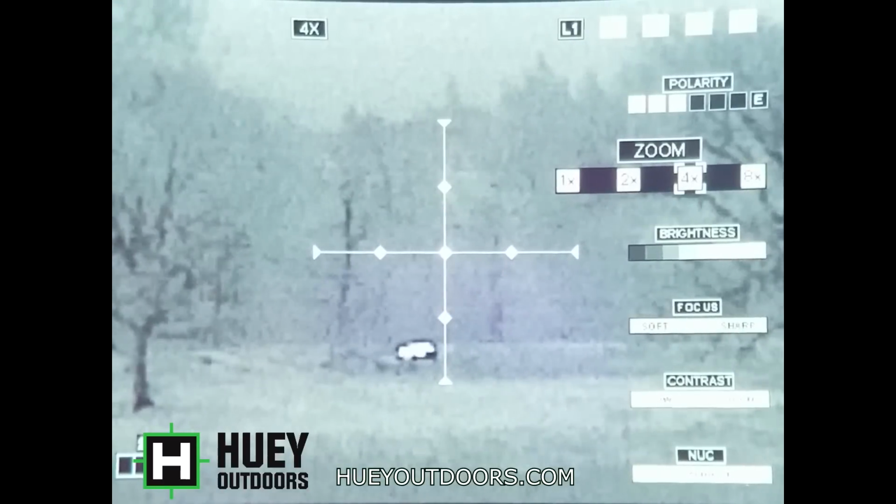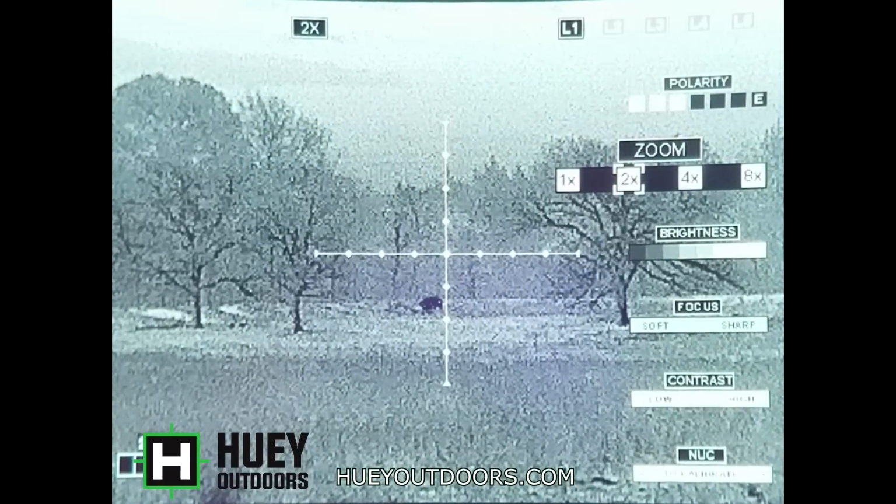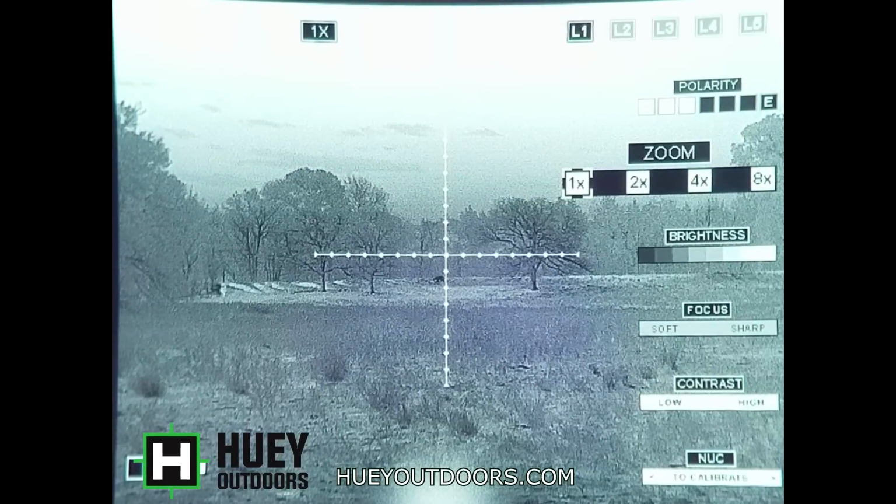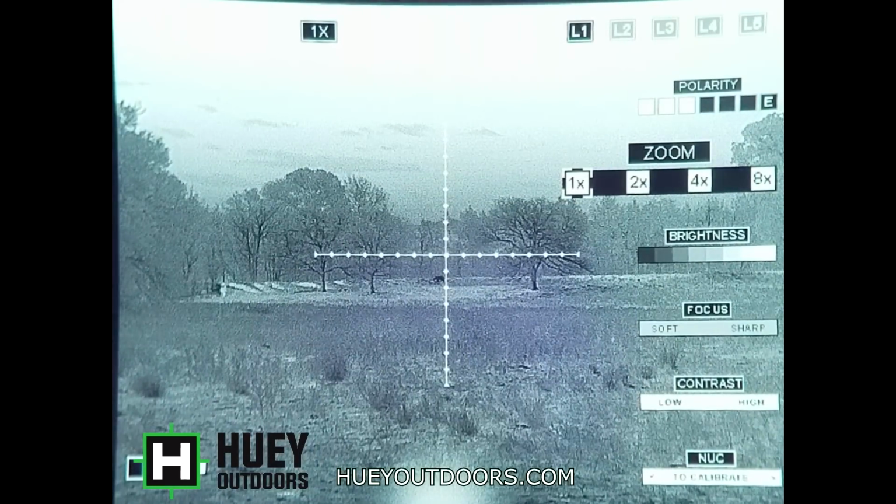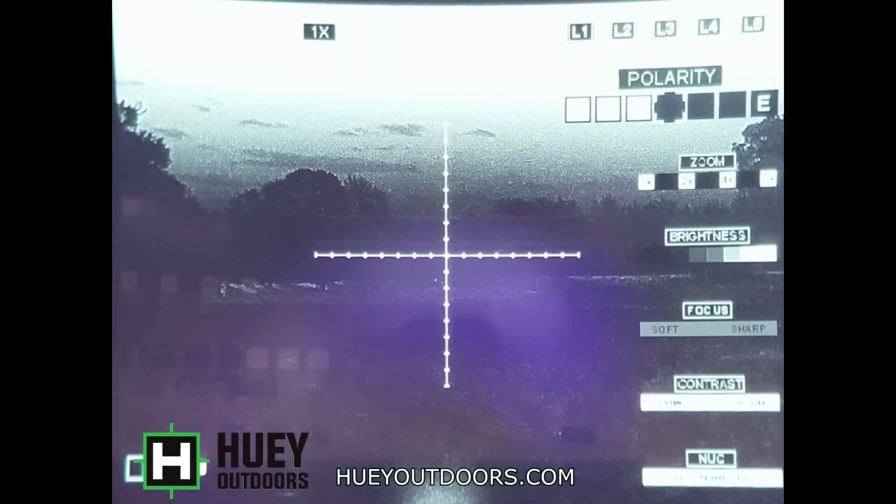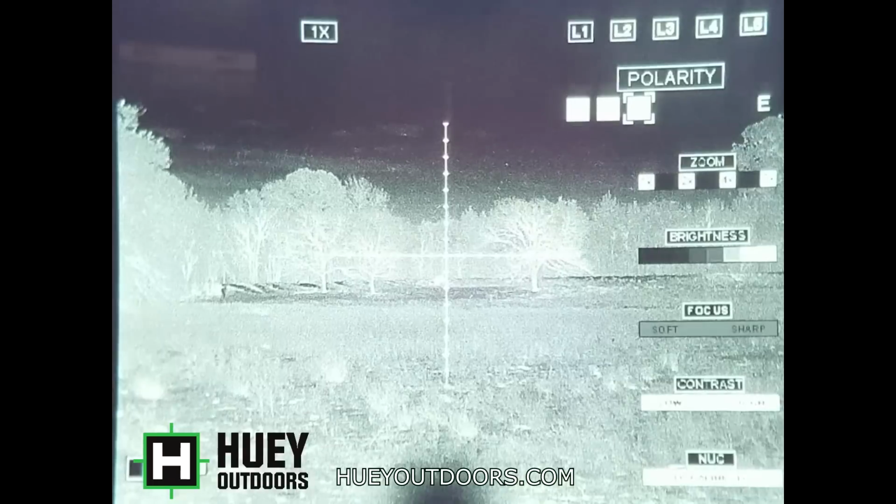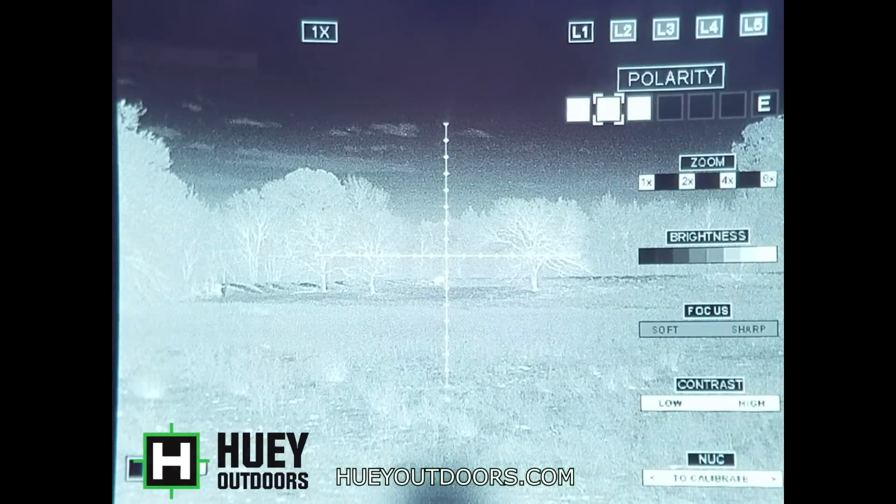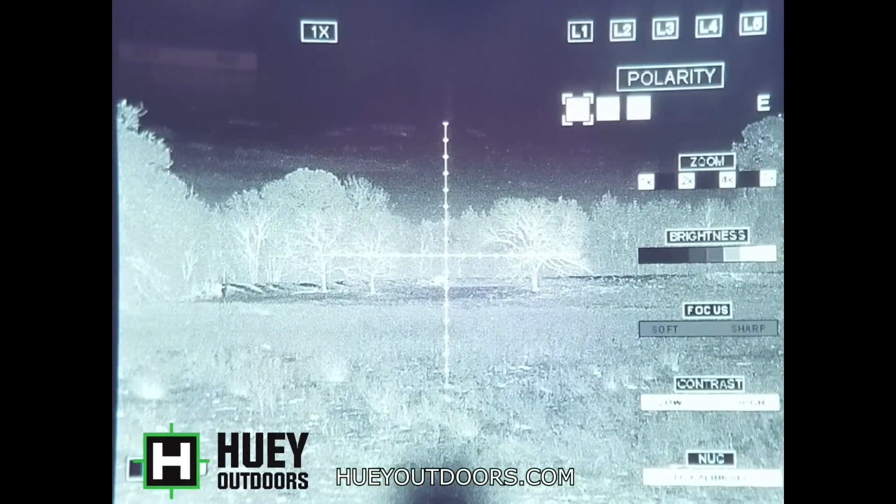200 yards is pretty close, I think, to the max of this. And I really wouldn't want to be pushing out that far. For a spotter, this is excellent with that wide field of view. And there you can see where the sun's glaring. It comes and it goes with the clouds going over.